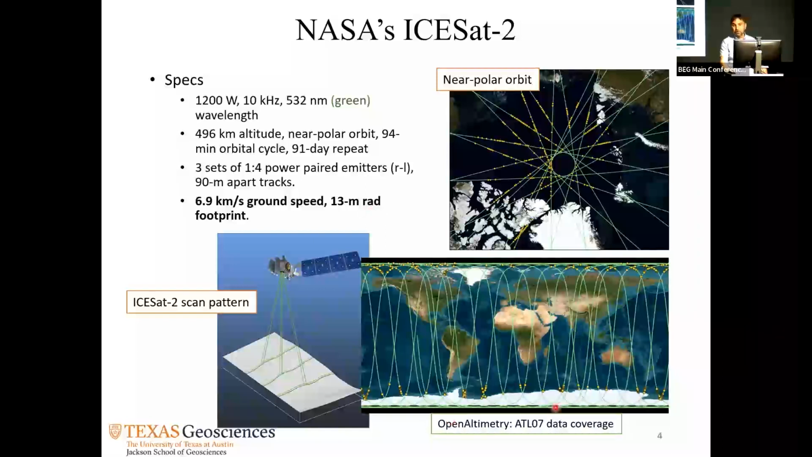There's a website you can all go to and pull some data. It's called Open Altimetry. ICESat-2 produces different types of data. This one is called ATLAS number 7. ATLAS number 7 is the data that comes from the polar zones, from the North Pole and the South Pole. That's why these dots are there.